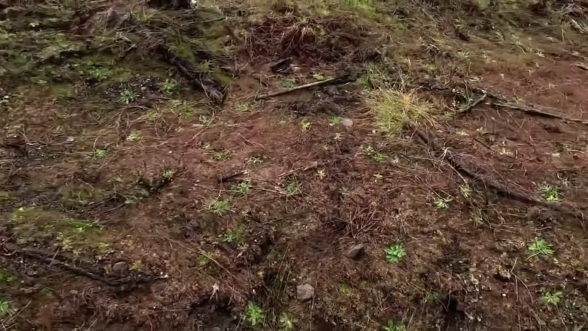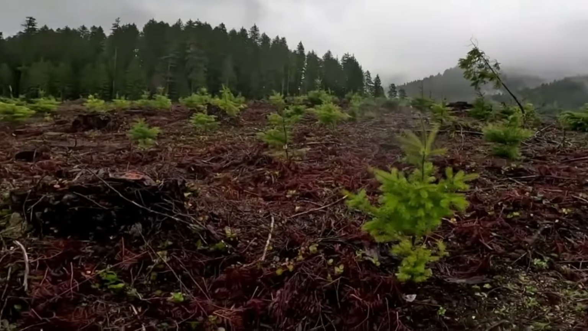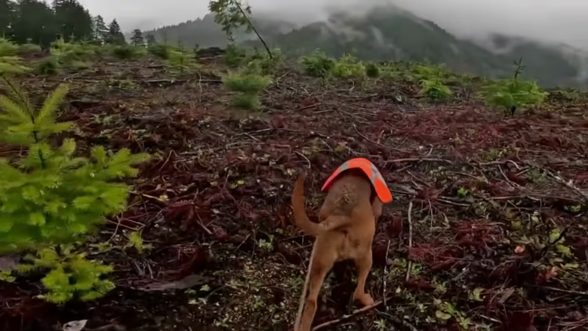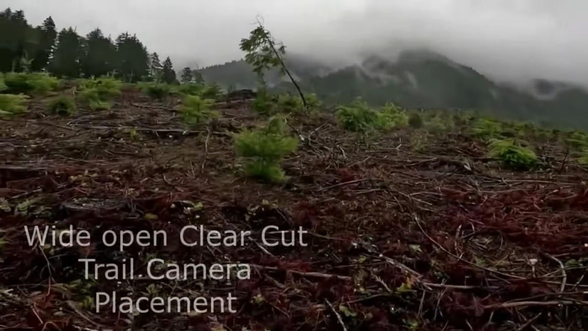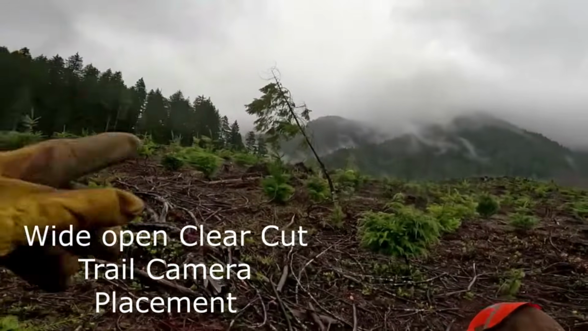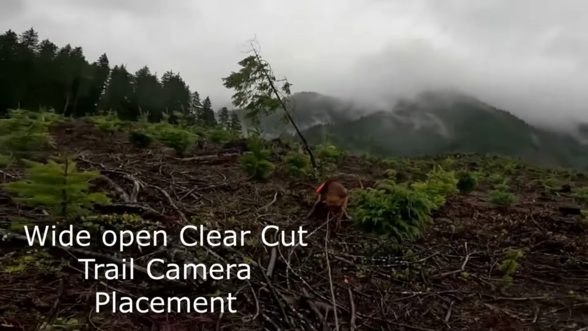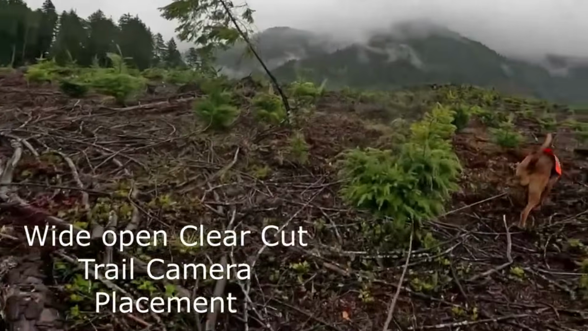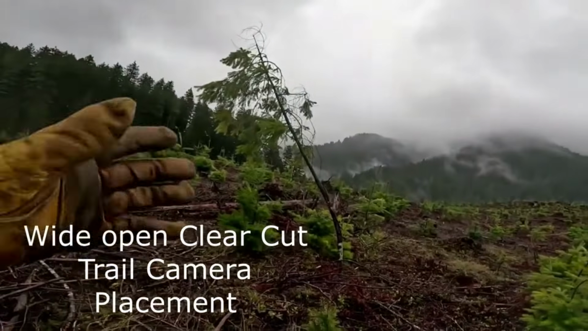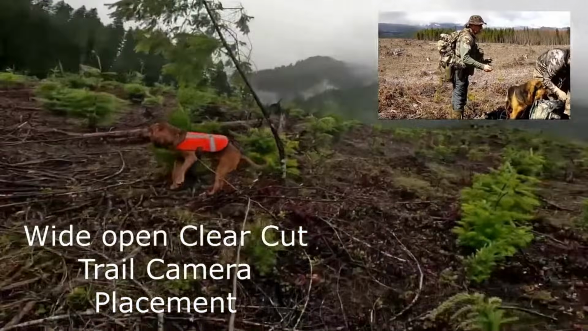Up in an area that I'm going to put a trail camera in. It might not be obvious why, so I'm going to talk about it. See this, it's at a high point, and there's this single tree that's been here, standing out. Look at how she's going right over to it. This single tree lasted through the clear cut, and the elk and deer always seem to go by the tree.